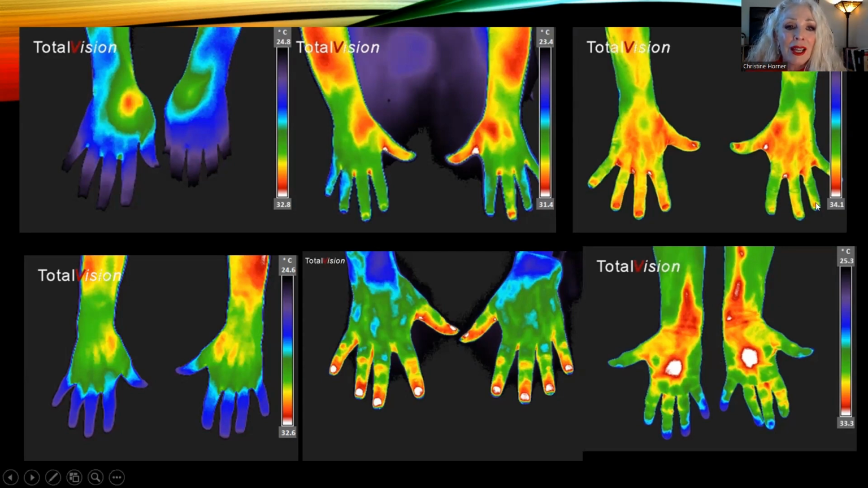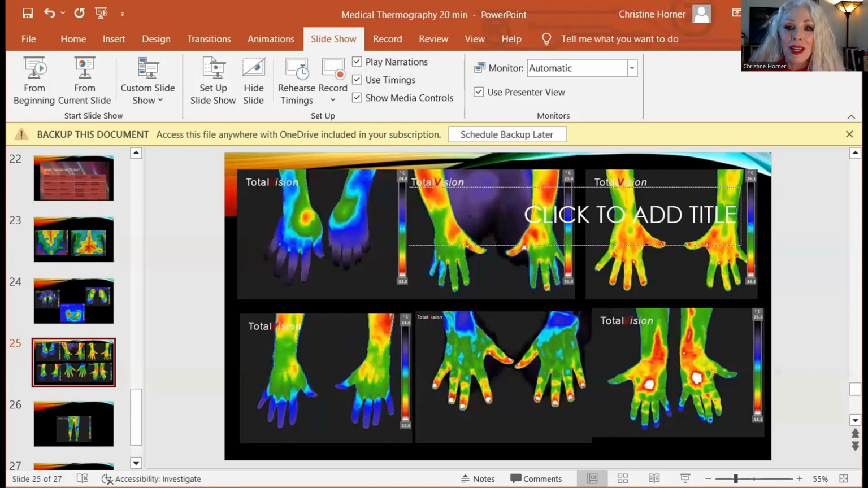So again, I'm going to stop this screen share. Thermal imaging to me is just the most incredibly valuable tool because it's completely non-invasive. It's totally safe, even for babies. It's FDA approved, no radiation, and pain-free. It's an incredible way to have a window into your body to see things that no other test can pick up, and it allows us to really get in there as far as prevention and have our preventative techniques guided by what your thermal patterns are. So I encourage you so much to look into getting thermal imaging done, and I look forward to meeting you.